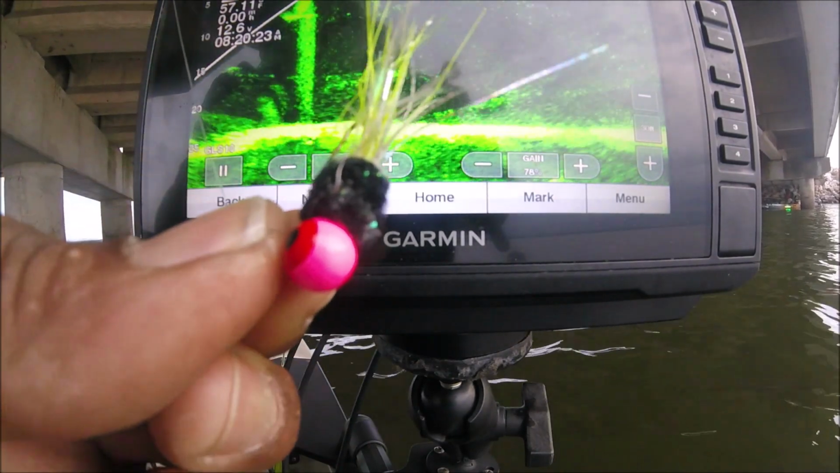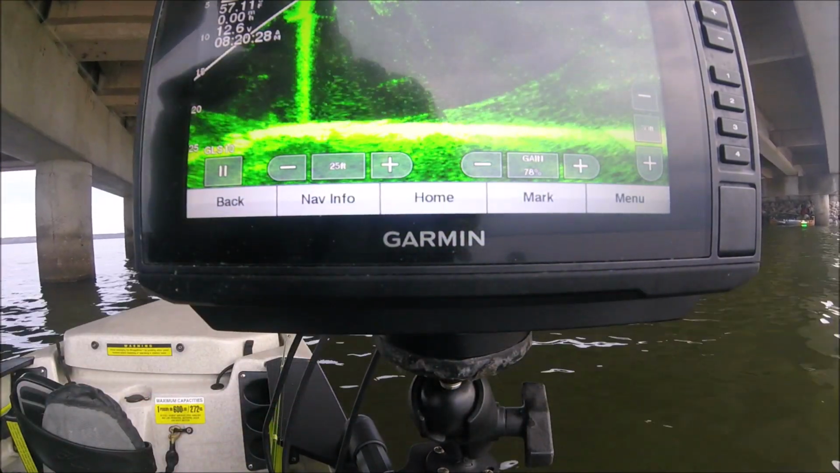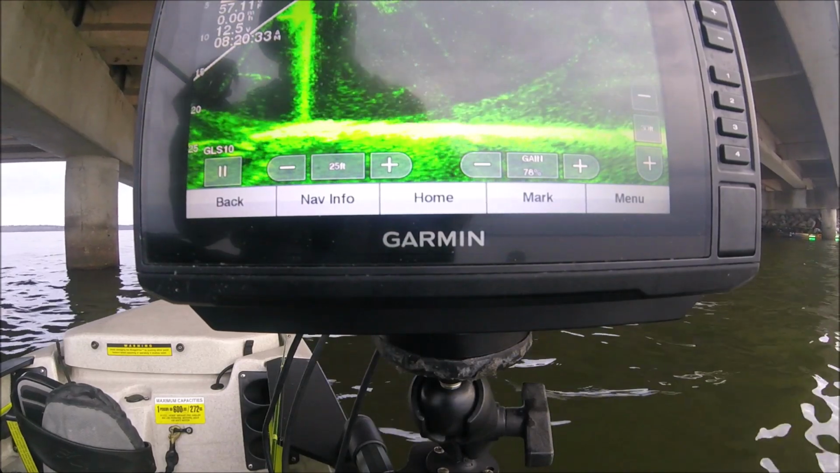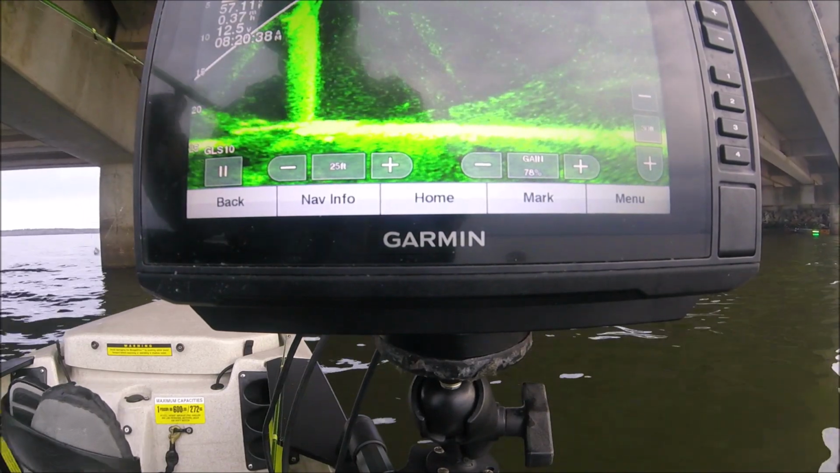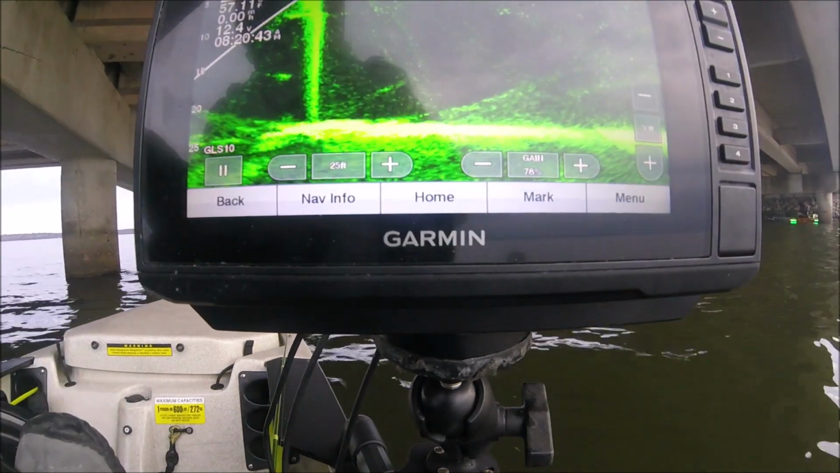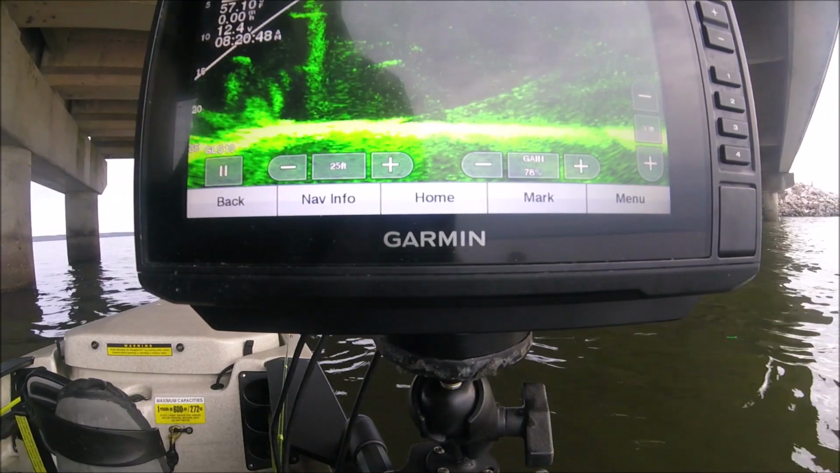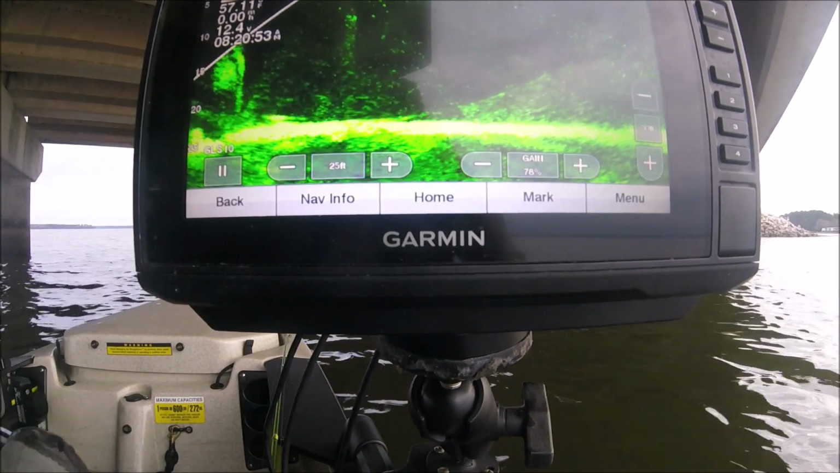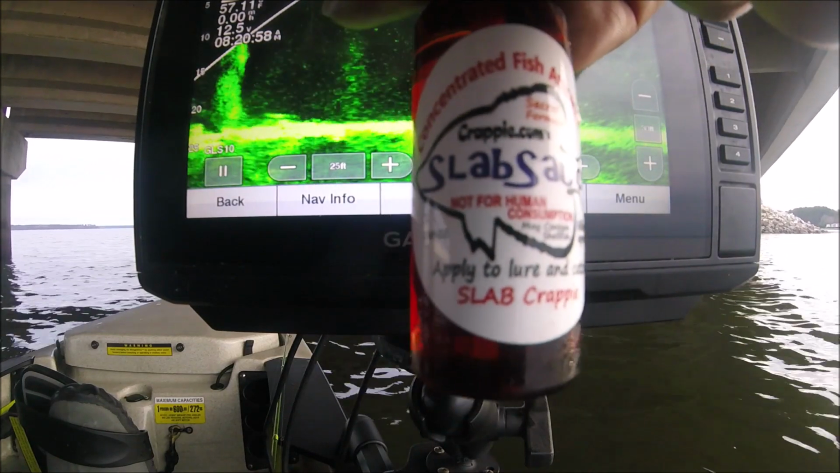Give them something they've been eating up. That bait I actually took off, they were biting it. The other day I caught fish on it at least. So let's, same thing. Oh. Cold, everything functions different here. Let's get the slab sauce.